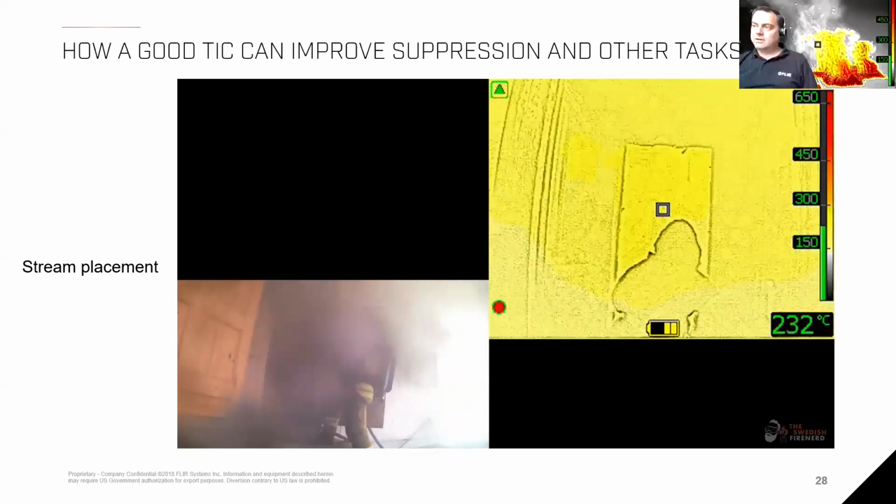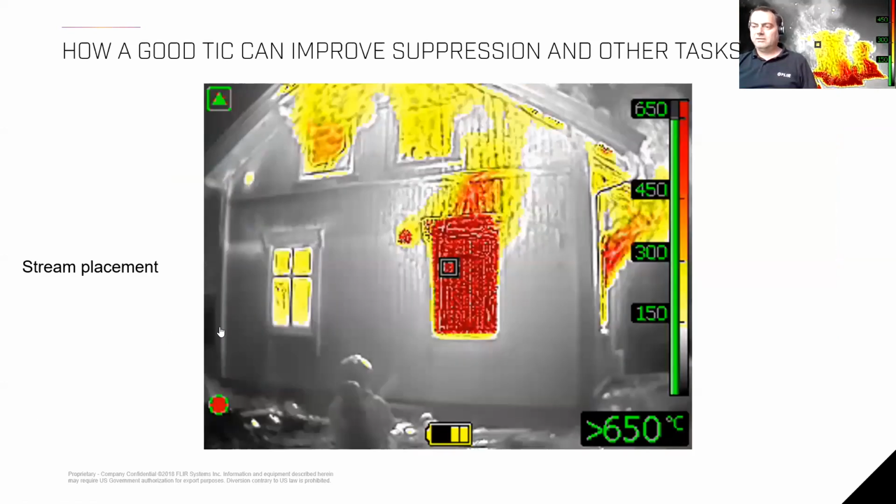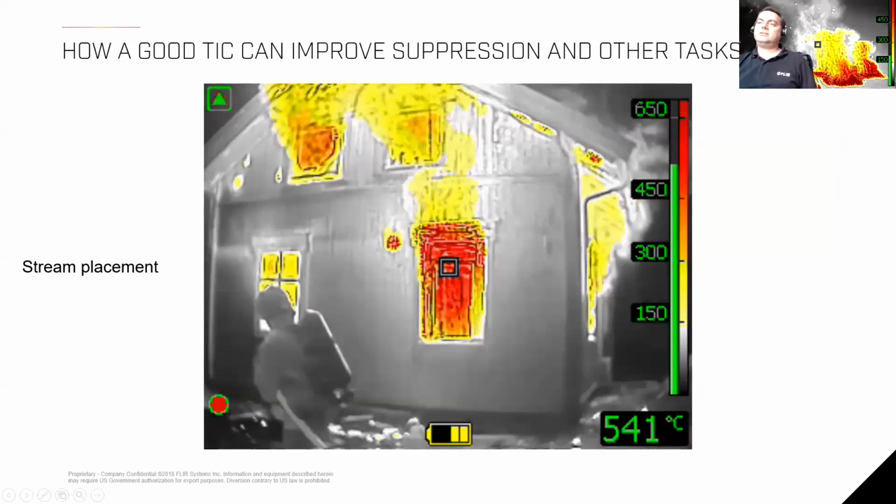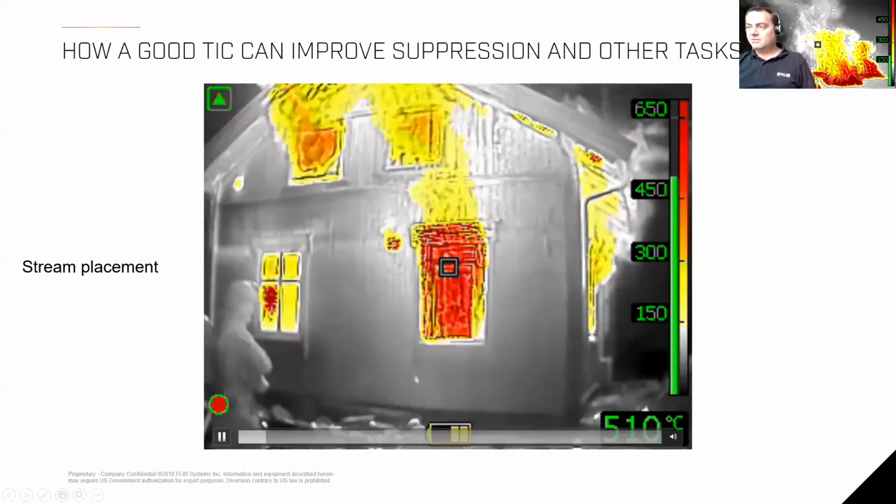All right, thank you. And then we have another video from an outside perspective. Unfortunately, not a visual video with it, but I think we can touch on it that the firefighter did not have a thermal imaging camera in his hands. So what can we see here?